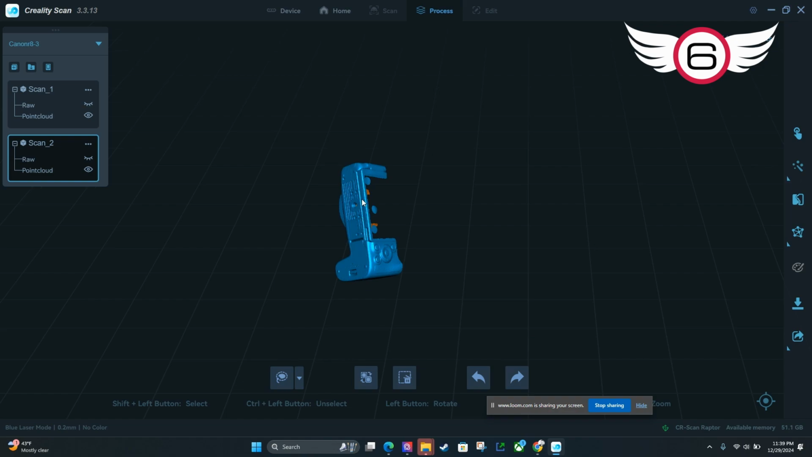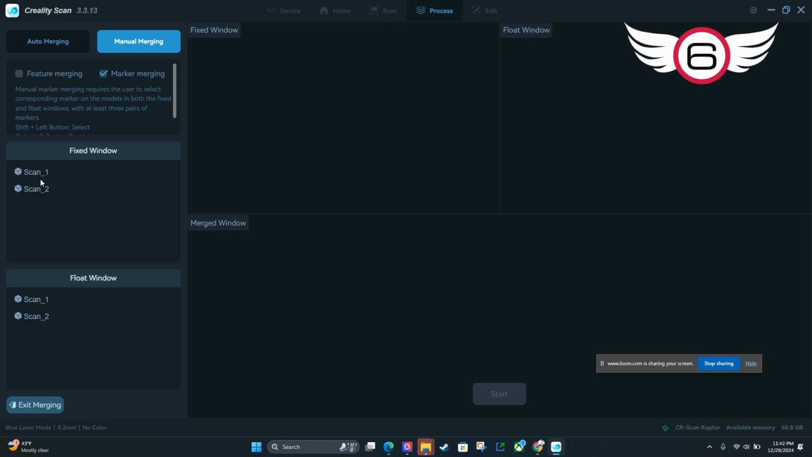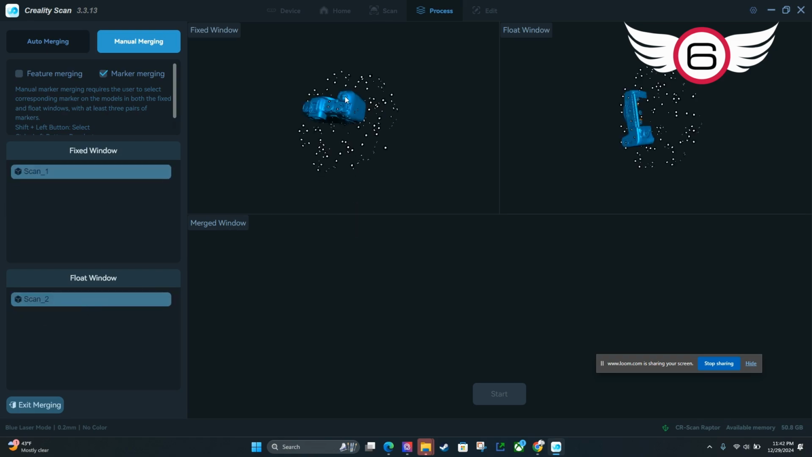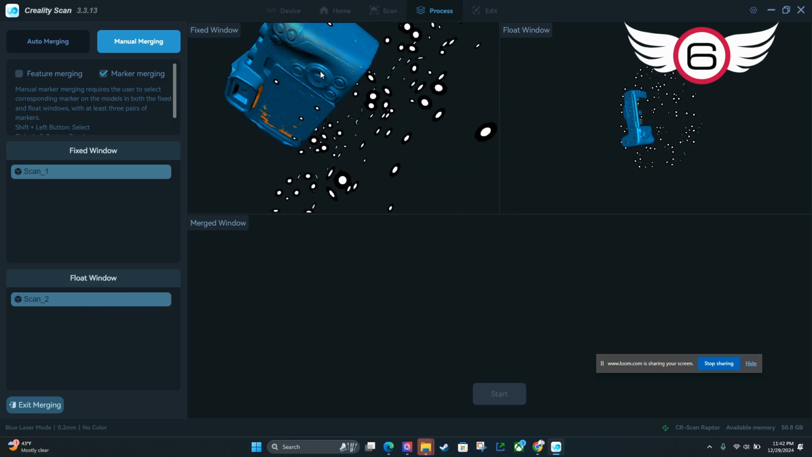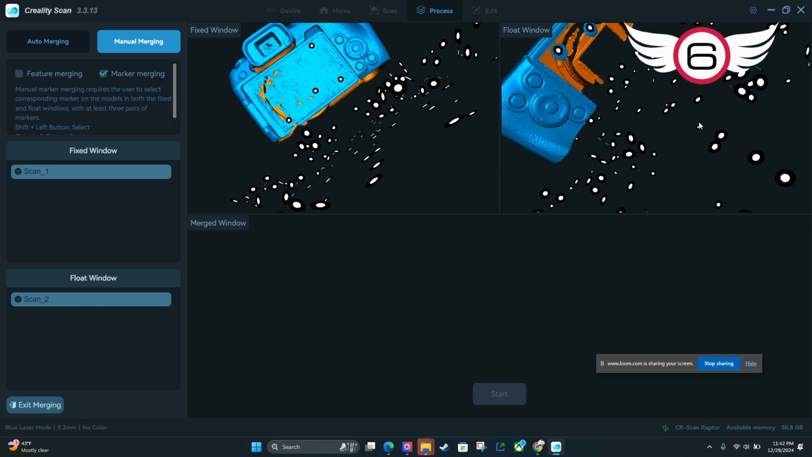Okay, so now that we have the point cloud, the next thing we need to do is merge our scan 1 and our scan 2. So what I'm going to do is click on this point cloud merging, and we're going to use the marker merge feature. So I'm going to click scan 1 in the fixed window and scan 2 in the float window. And what I need to do is find at least 3 markers that are common between both of these.